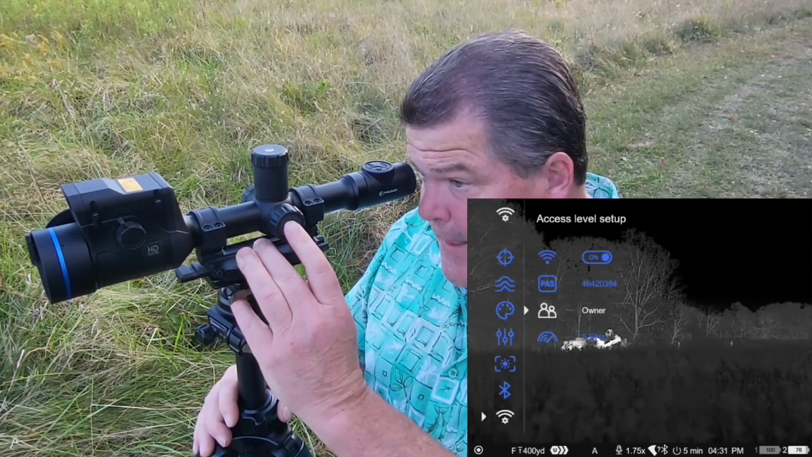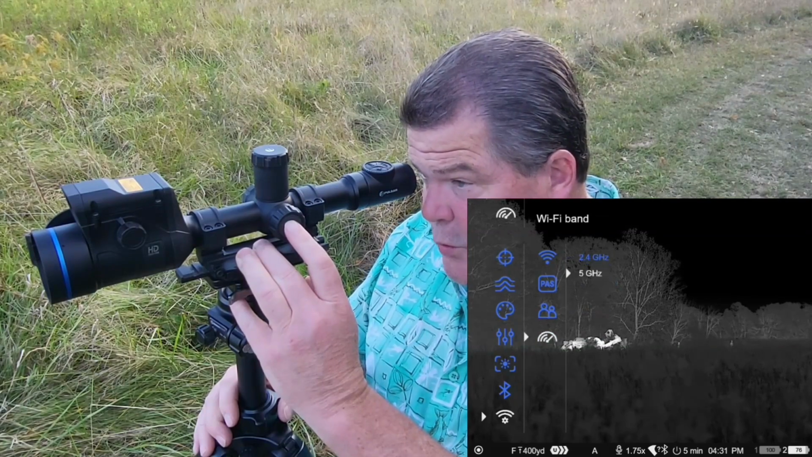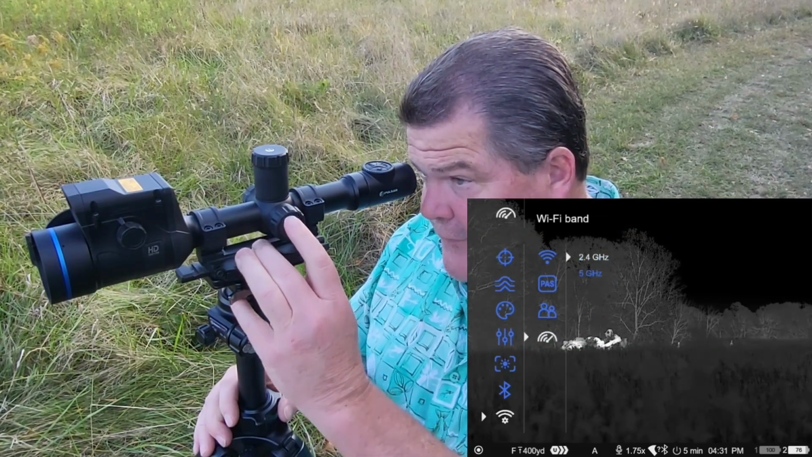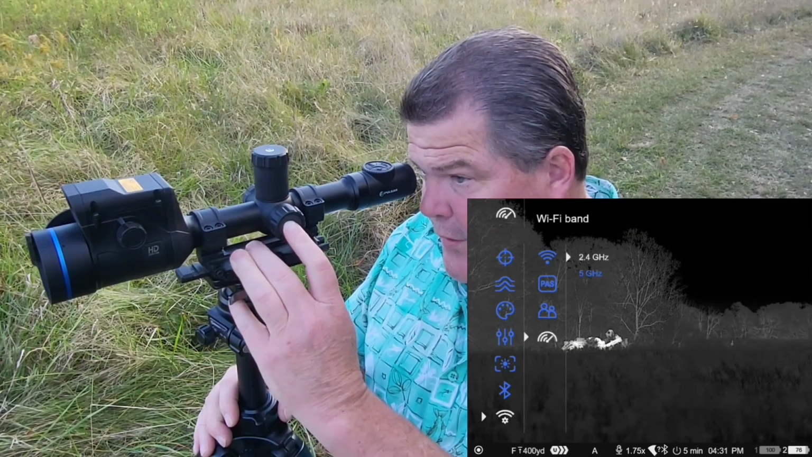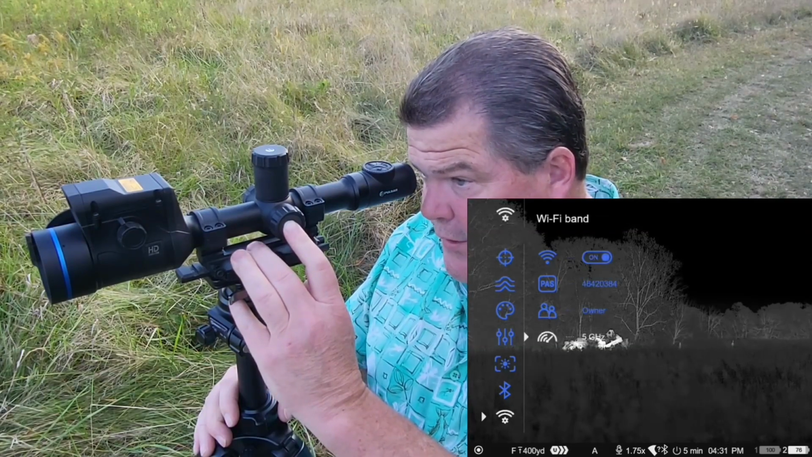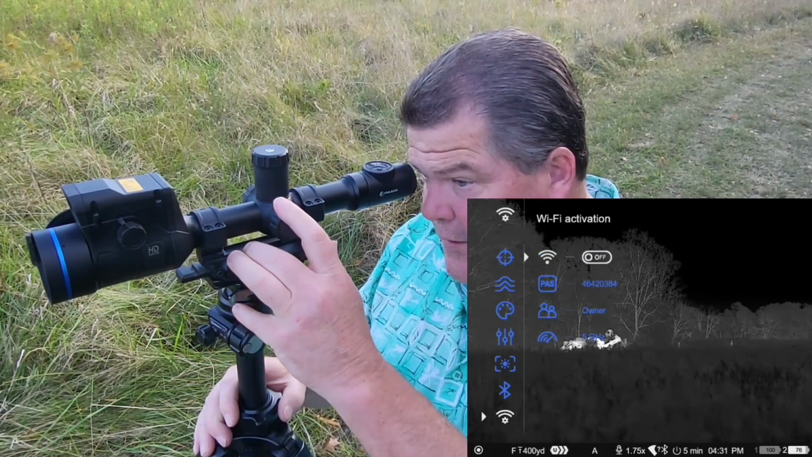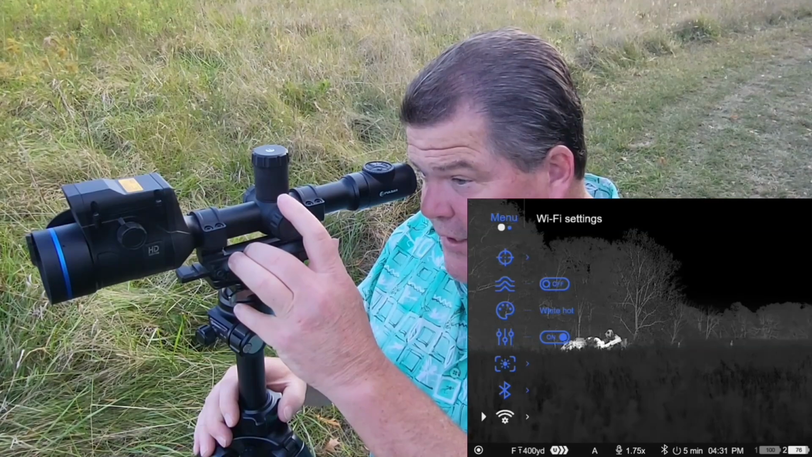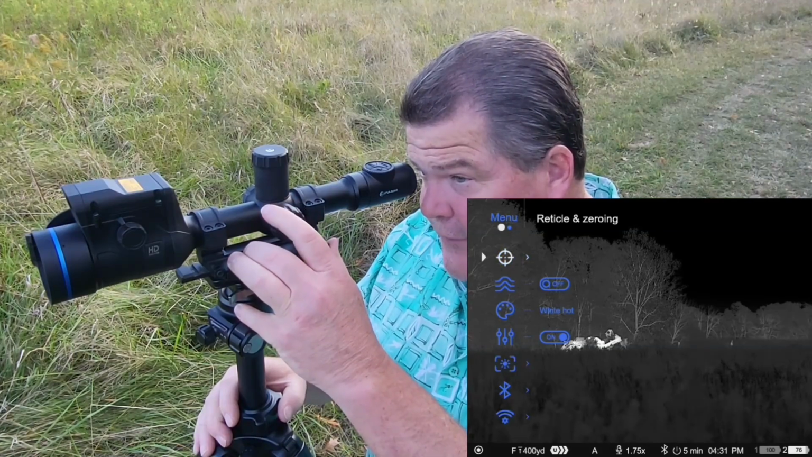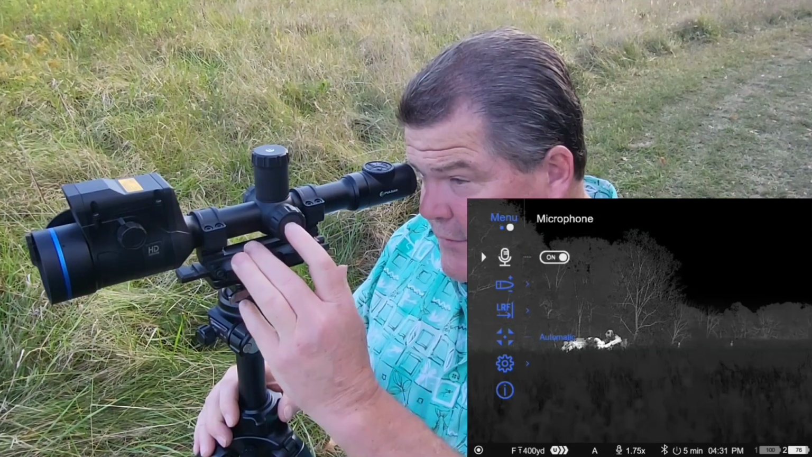Down here where it says 5 gigahertz, I have the ability to switch it between a 2.4 or a 5 gigahertz Wi-Fi antenna. That was another improvement when the Pro devices came out, as they went to a better Wi-Fi antenna inside of them. But I'm going to go ahead and shut this back off, and we'll get out of this menu and continue on. So you can see now we're through everything in the first portion of the menu, and we're going to move on into the second portion.